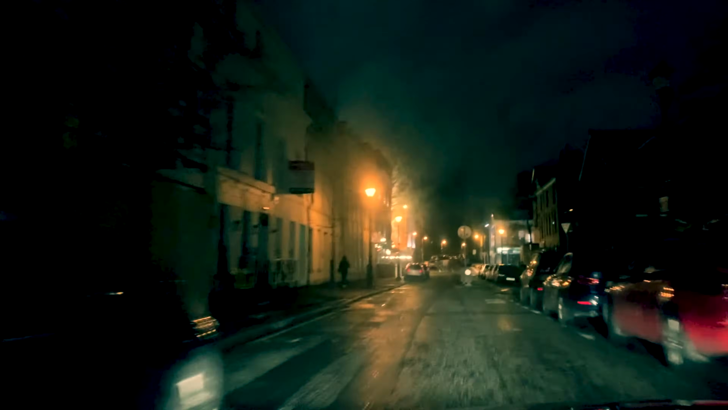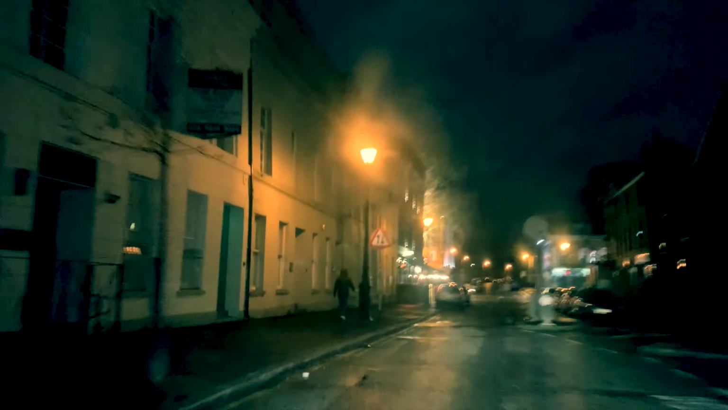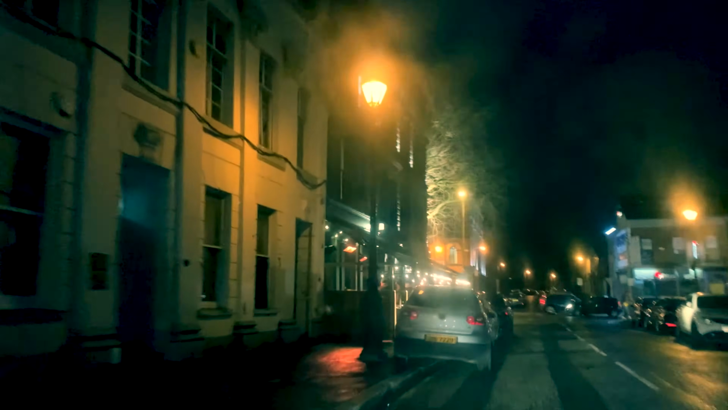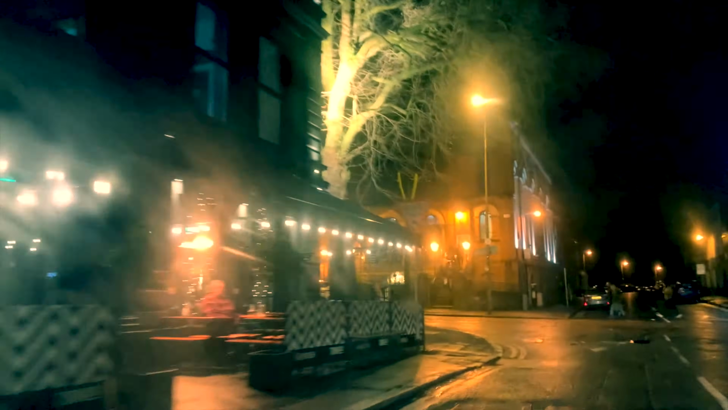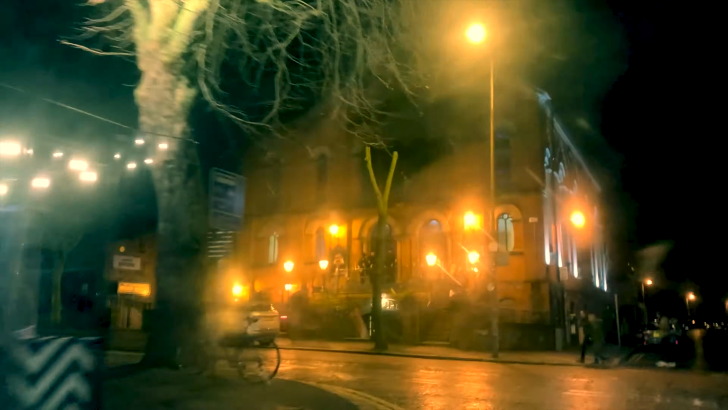This street takes us down to Botanic Avenue, one of South Belfast's most animated areas. The pub in the corner is Town Square, and the red brick building immediately across the road is the Empire, which hosts gigs and comedy nights.